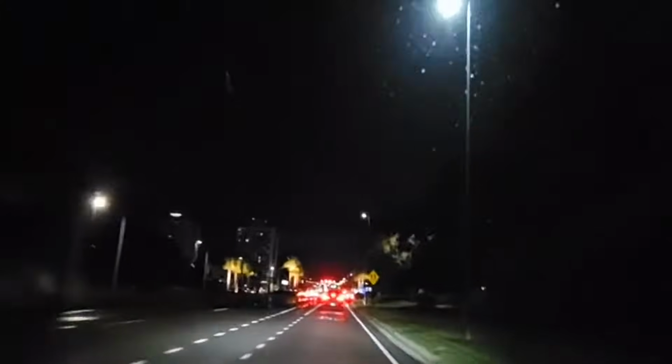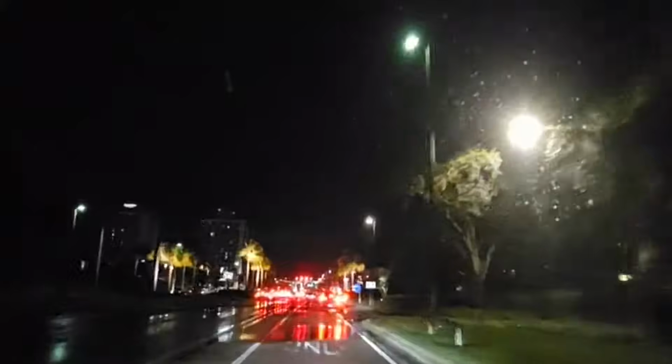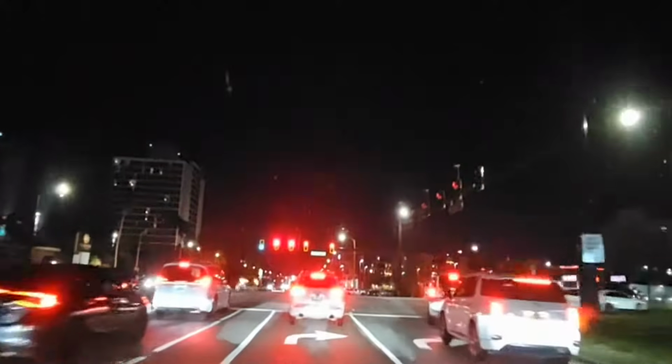Now we got it. Yep, had to get away from the garage. I was getting no signal at all. Turn right at the traffic light onto South Kirkman Road and then turn slight right. This is a double turning lane.